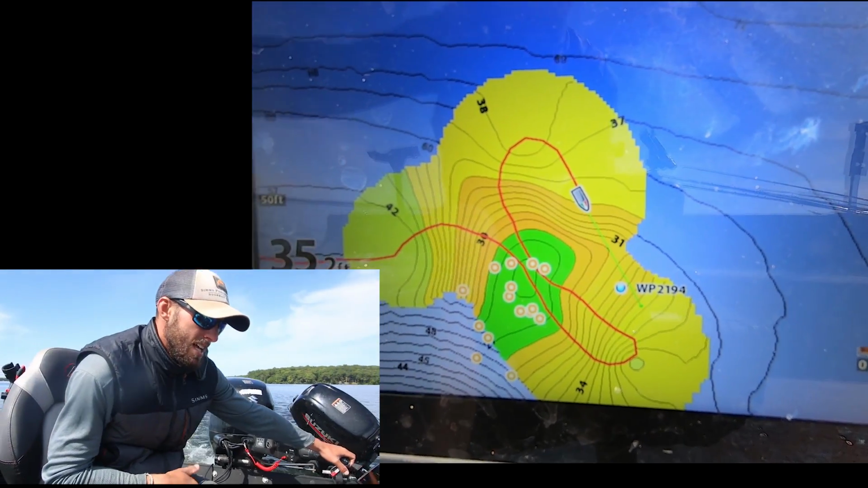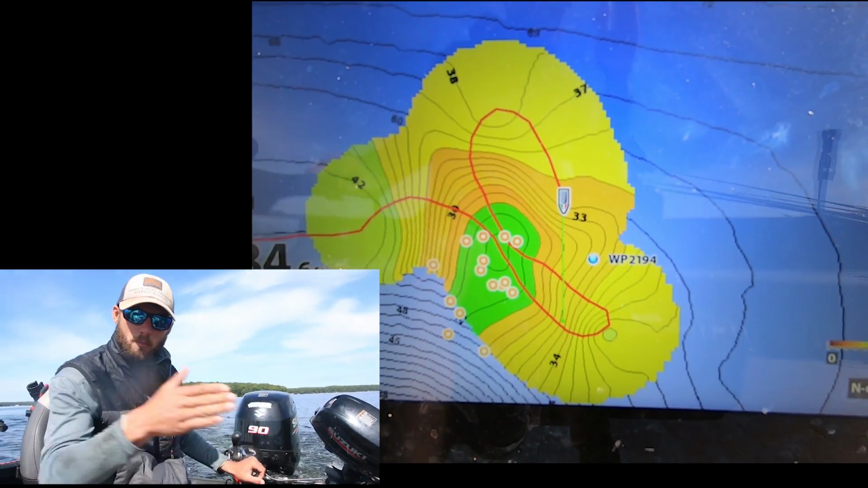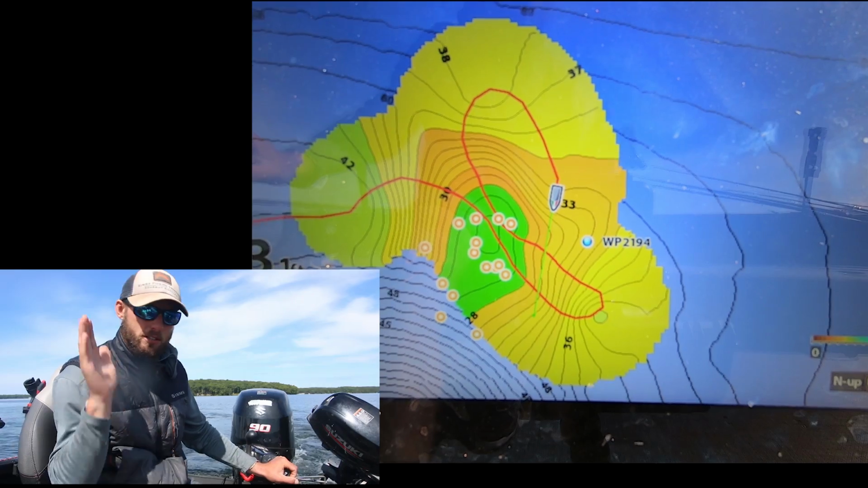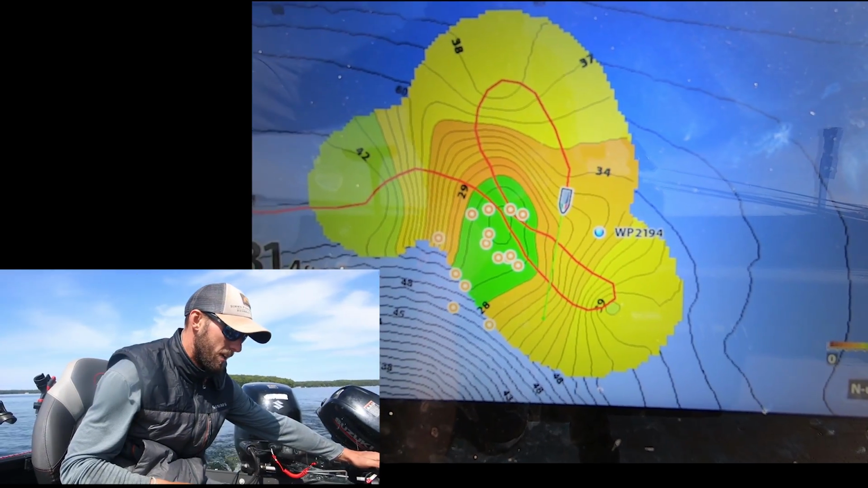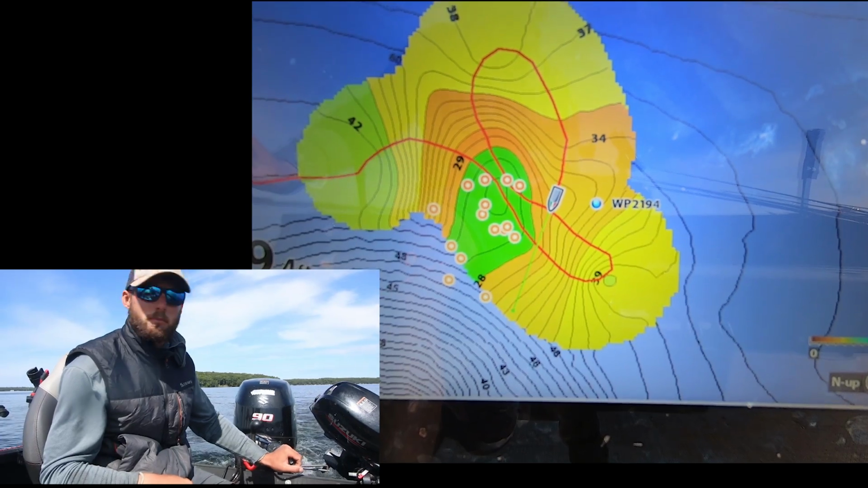Coming back into it. And another good tip when you're doing this is you want to crisscross. So if I made a couple lines going this way, the next thing I want to do is make a couple of lines across it going that way, like I'm about to do here. And the more you drive over this, the more detailed your map's going to get.